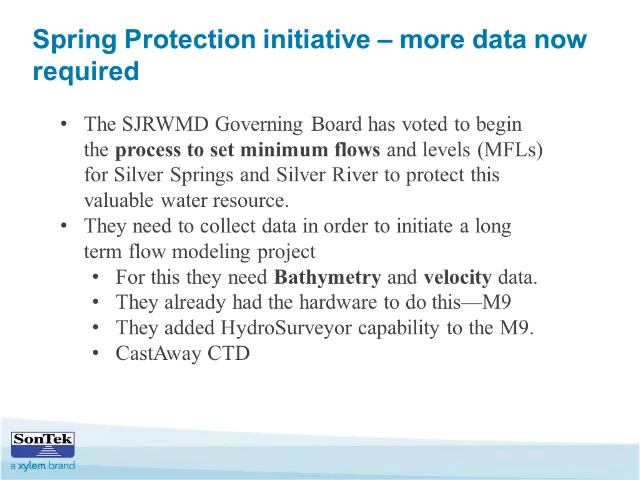The board at St. Johns River Water Management District has started this spring protection initiative, and now they need more data. They need more data because they're in the process of setting minimum flows and levels, and they need more baseline data. In addition, they need data to start a long-term modeling project.